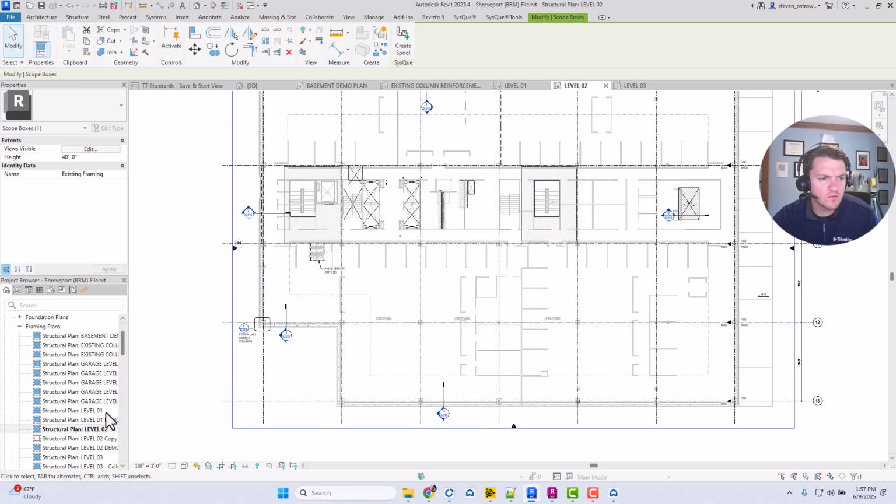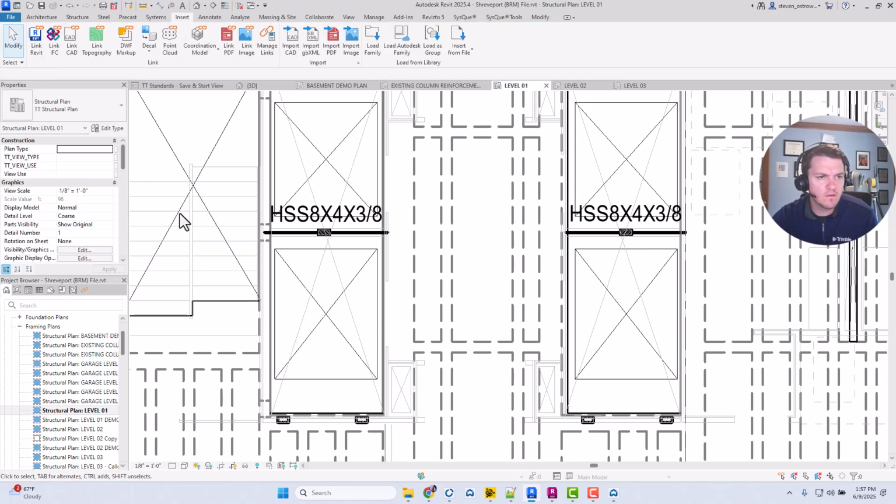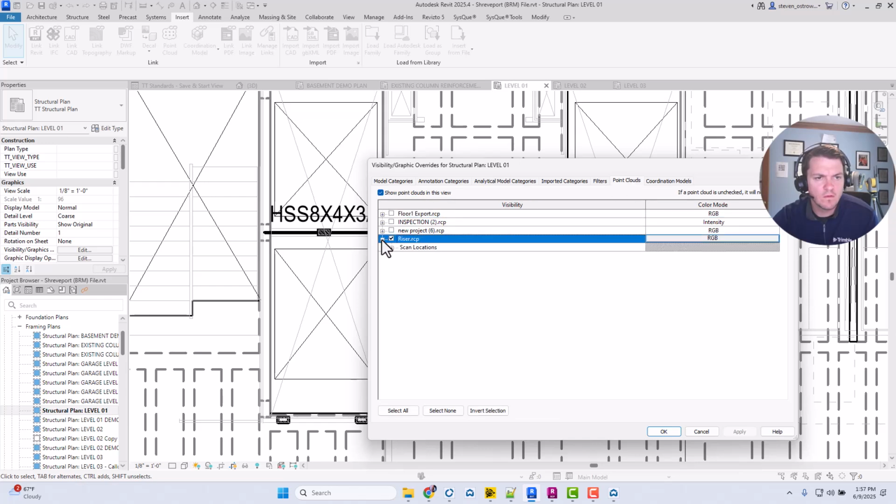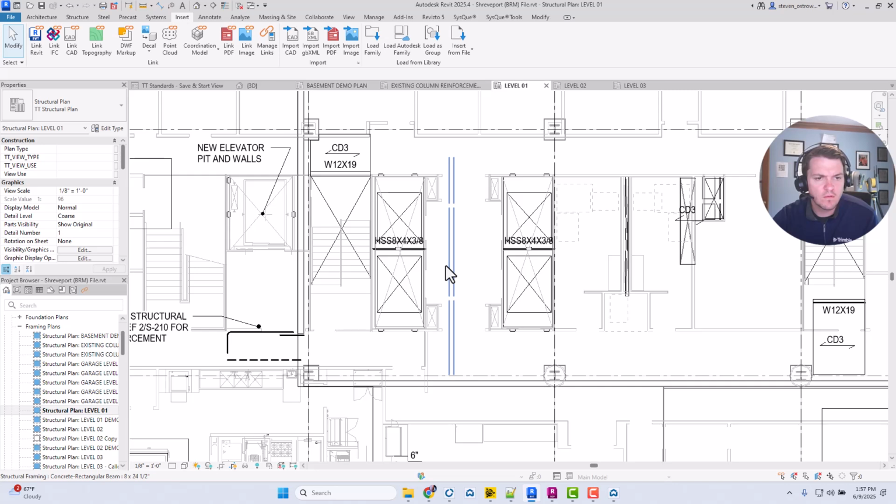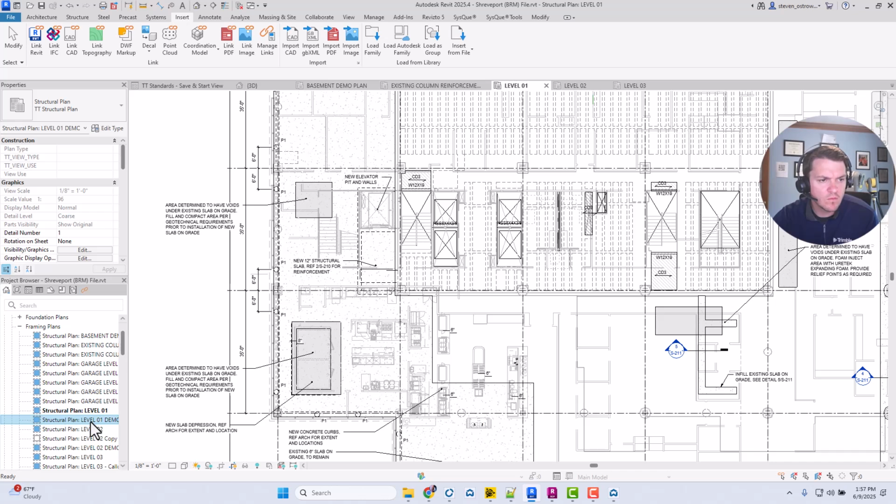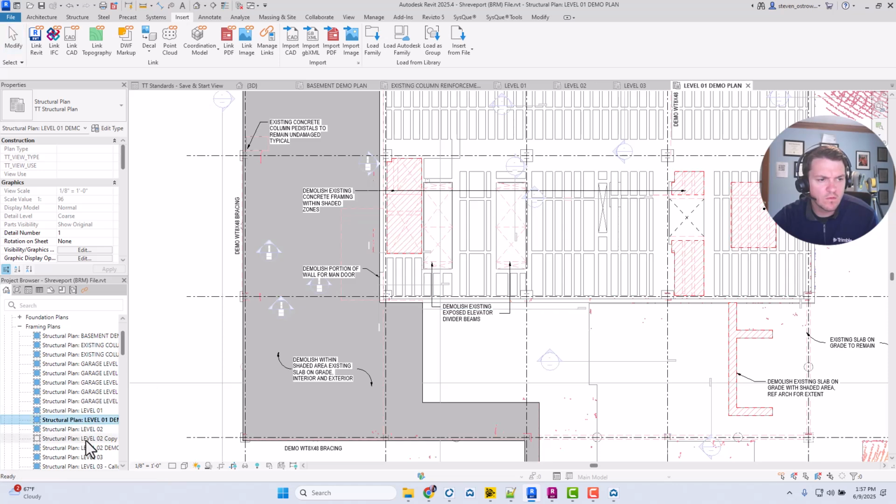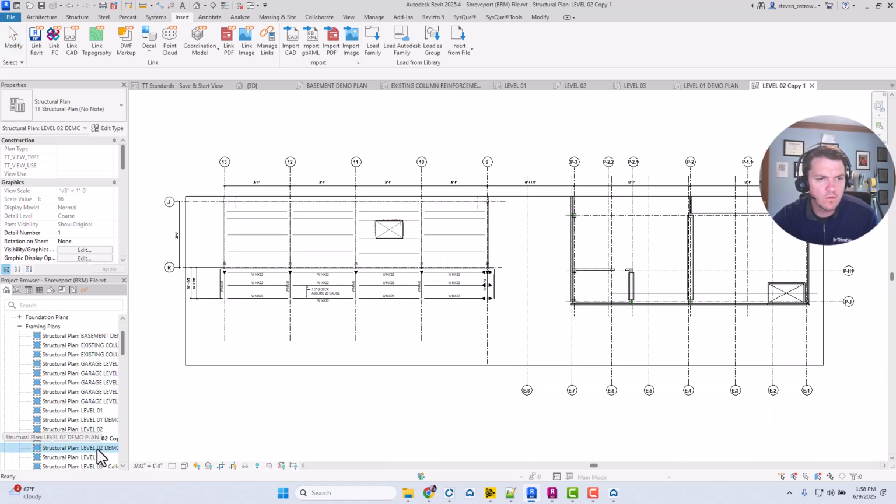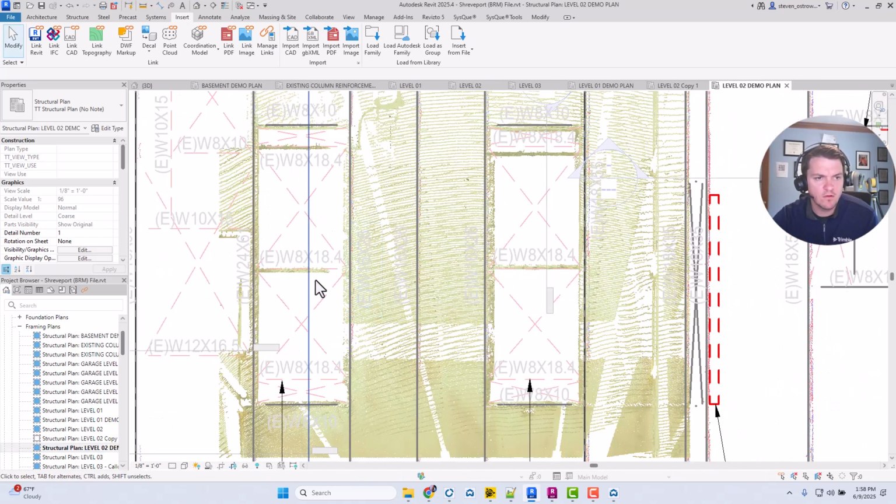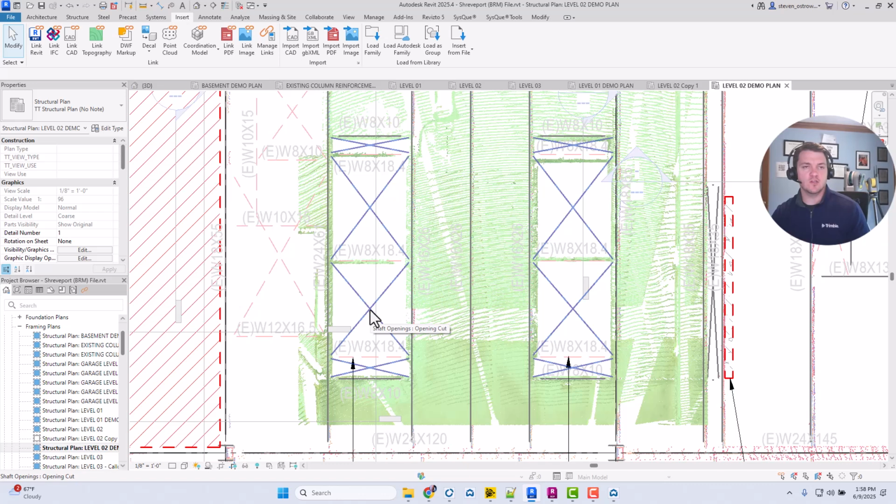Oh, that makes more sense. And there we go. So it's just the wrong view setting. So here we can see those riser locations.